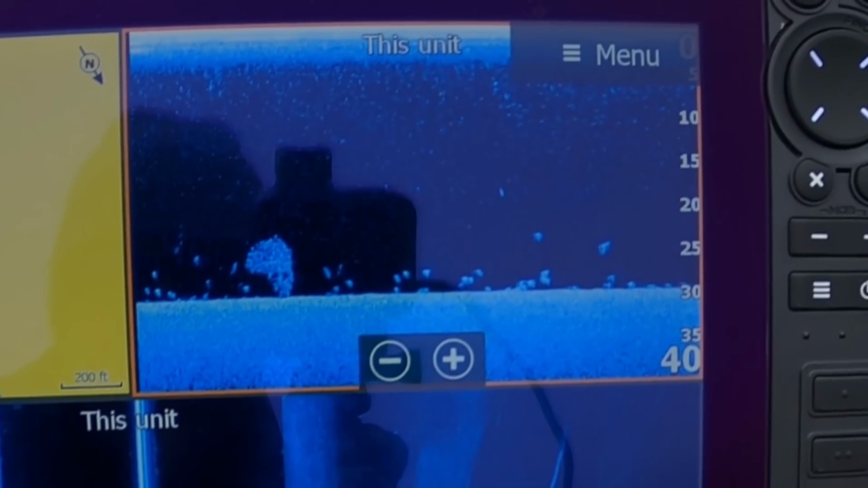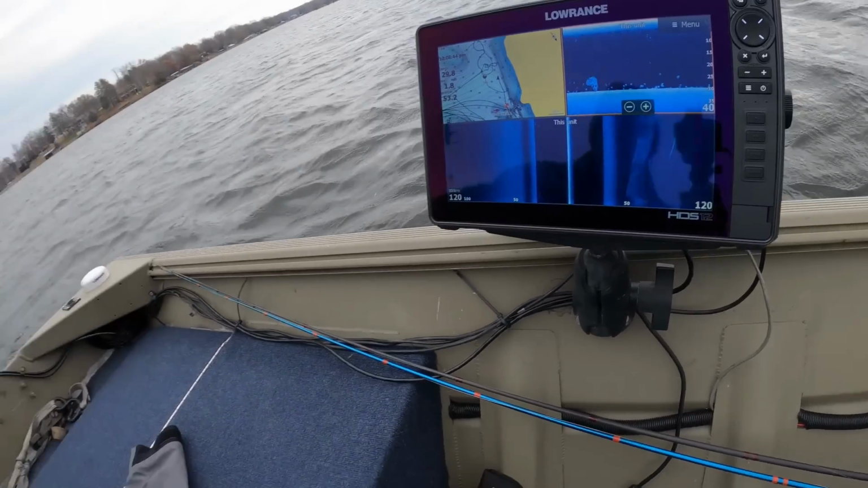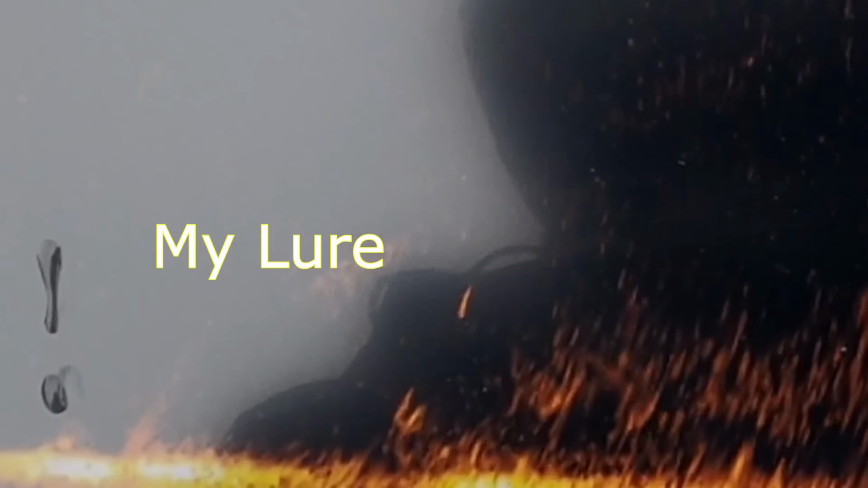Something here. I don't know if they'll bite. The wind's killing me out here. Downside of having a really light aluminum john boat is you can't really stay out in this wind, but we found some fish. We can pick up that minnow so we can catch some.